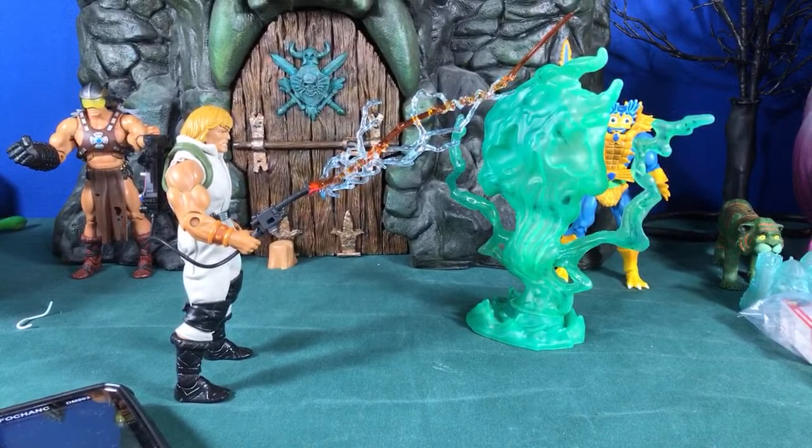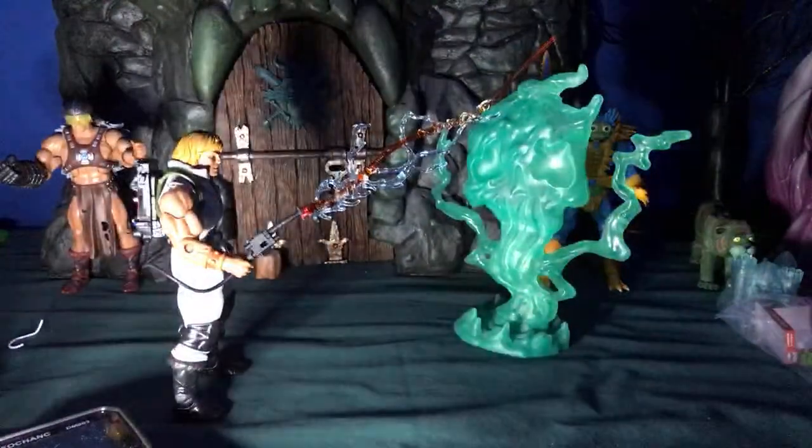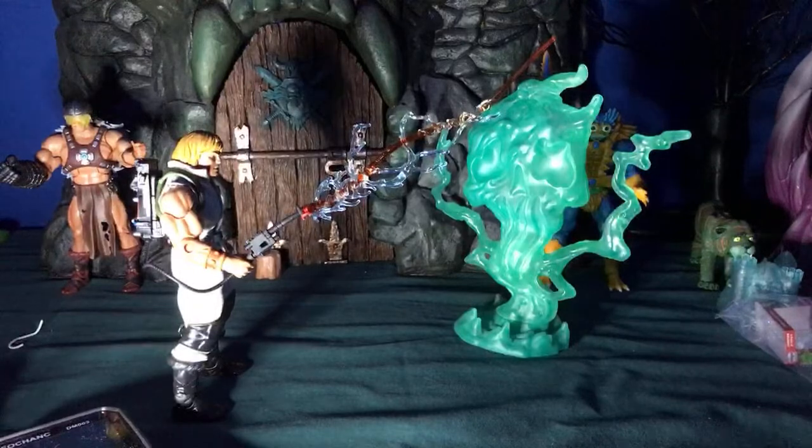So let's go ahead and set the mood. So, lights off. Ooh, that is darker than I thought. Hold on. Night sky. All right, let's get the night sky on. There we go. I don't know if you guys can see that blue or not. Probably not. It's probably hard to see. I guess we'll have to get some other lighting in here. My night sky is not bright enough. There we go. Some ghostly looking lighting now.